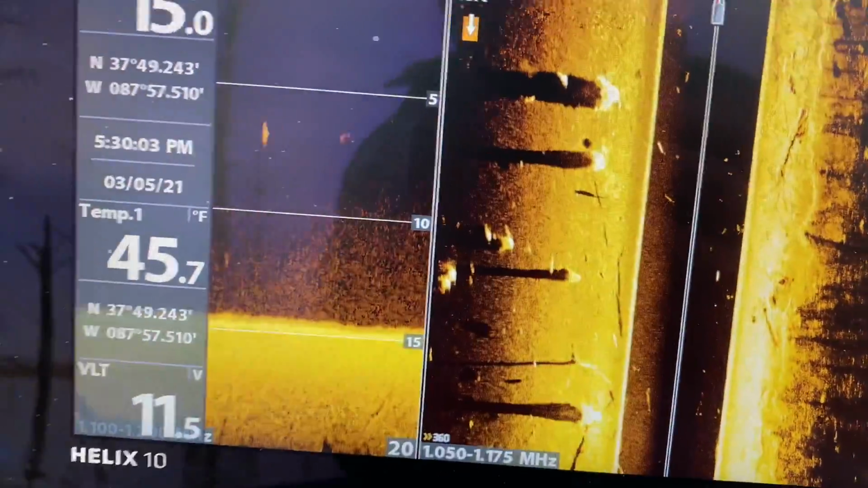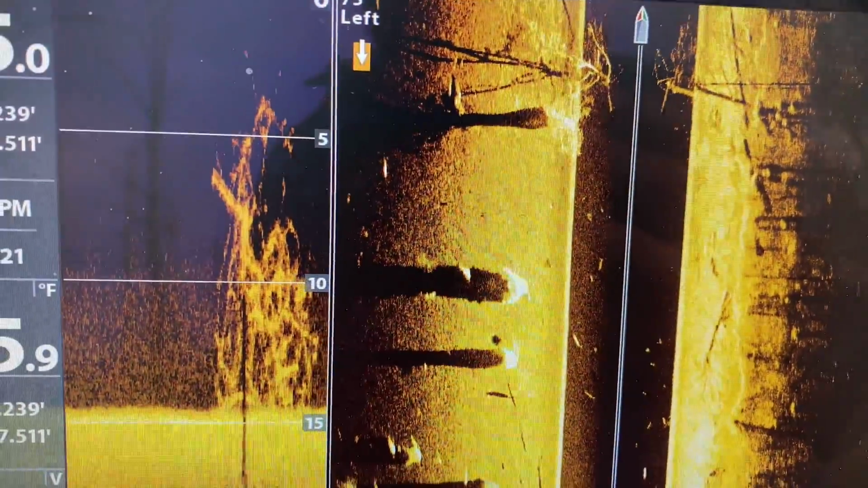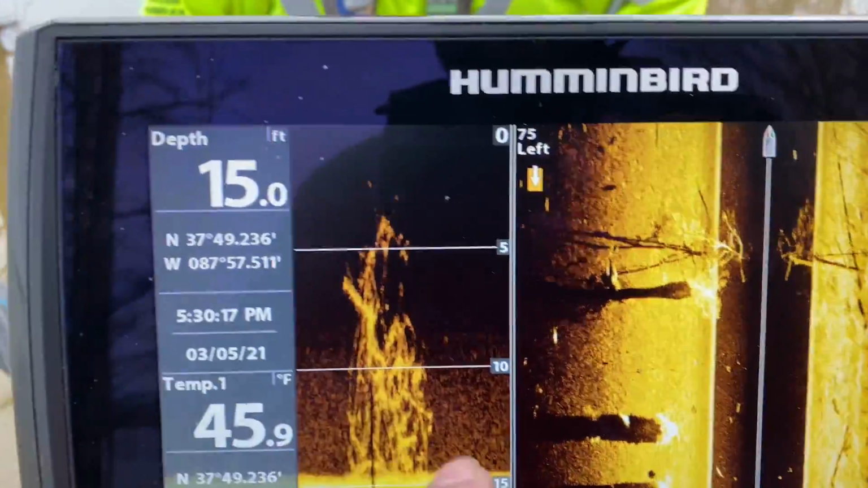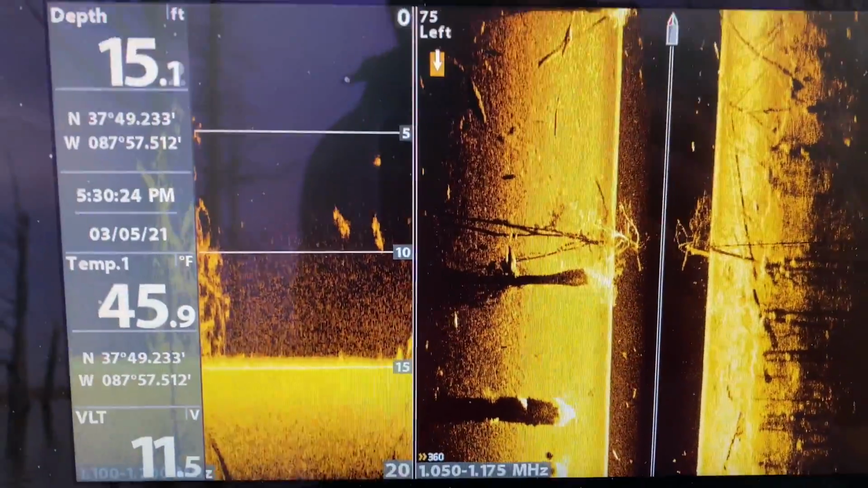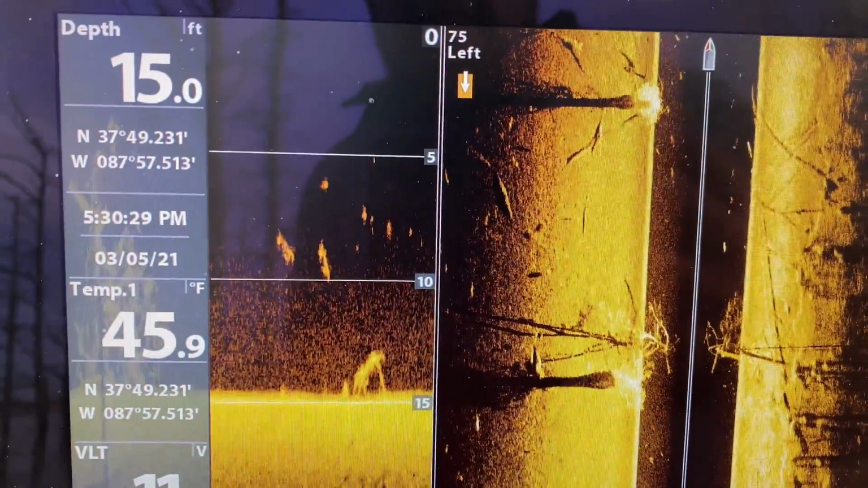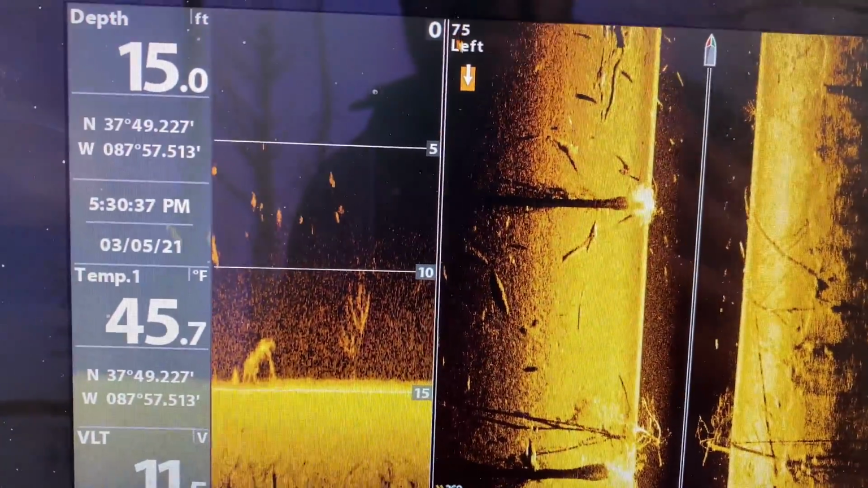Now, what you're seeing here, guys, is these trees that we're passing. So don't freak out on me and say it's a vehicle, because it's really not. There's a big old tree we just went under. You see it right here, that's that tree on the down imaging. Jared has gotten me looking at down imaging also while including the side imaging, because if I cross over something, I can see what the height is. And if it's 4 foot to 5 foot, that's a vehicle, or something that resembles a vehicle.